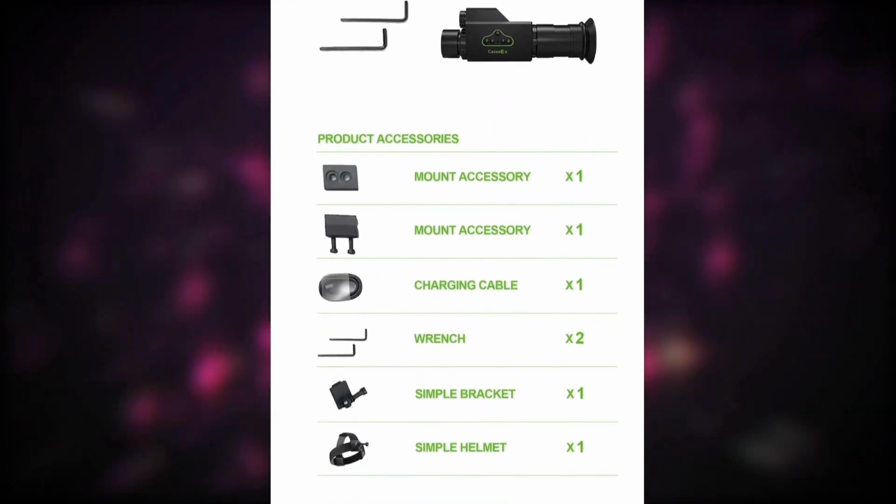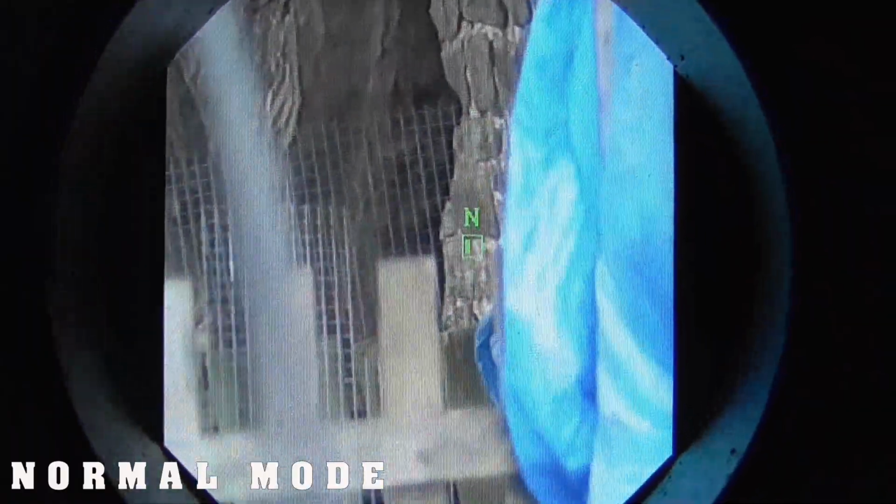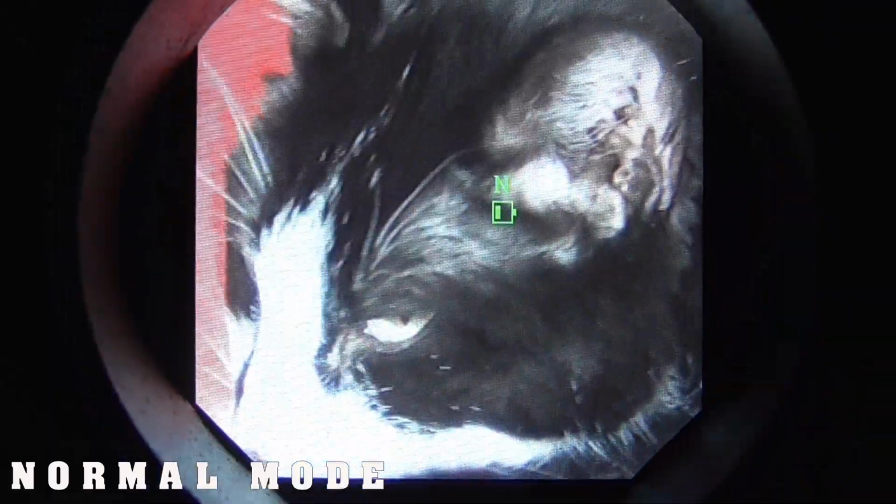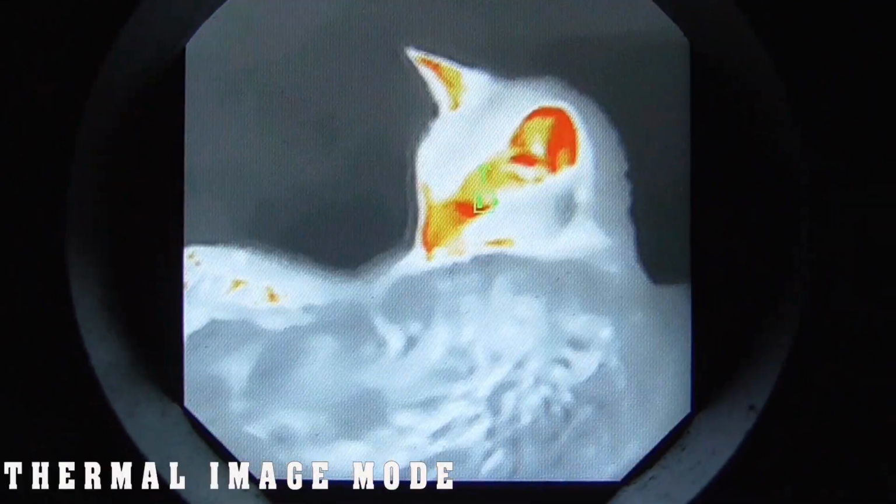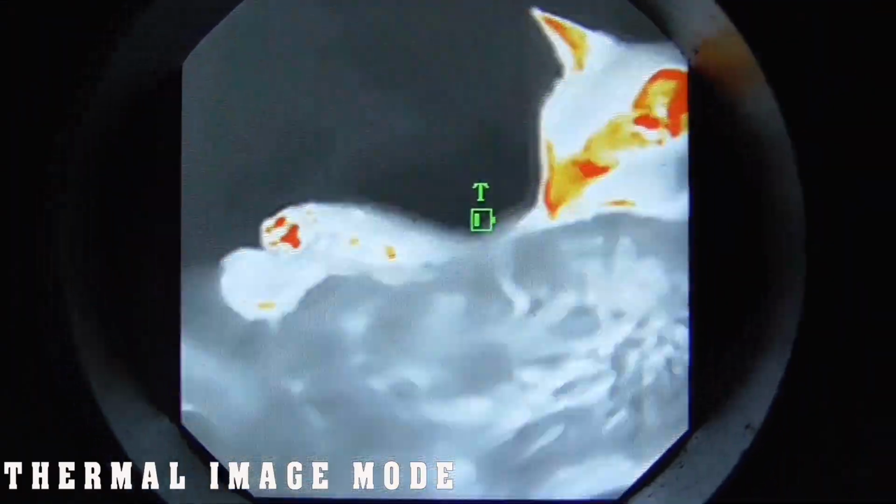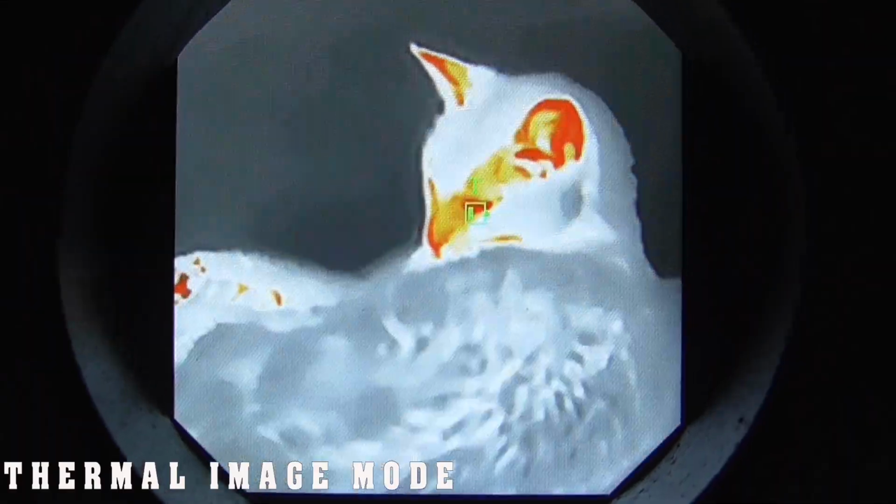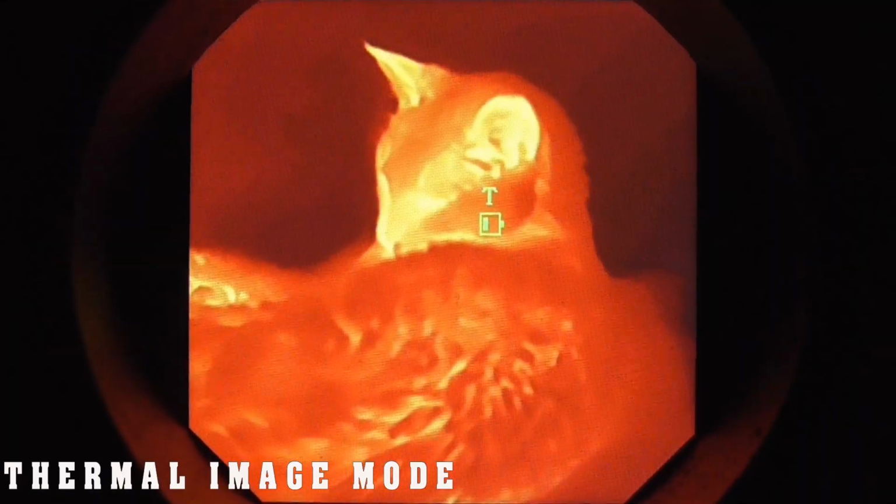Now the MV265 doesn't record, so I had to connect my camera to the eyepiece to record what you are seeing. Now I will say the image you see with the naked eye is much better. The camcorder filming the screen, I did get some screen interference. The camcorder also has a stabilizer feature that I can't turn off. So you may notice the reticle on the unit float about and act strange, but that's the camcorder's fault and not the unit. So while in thermal mode, you have 13 preset colour modes available.